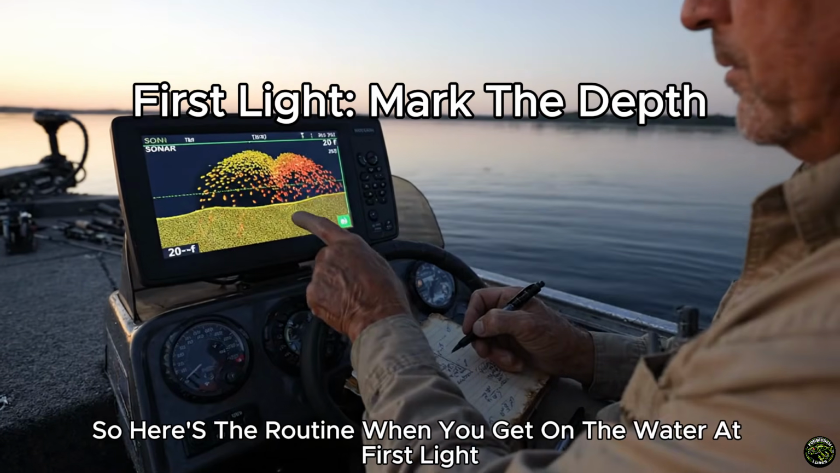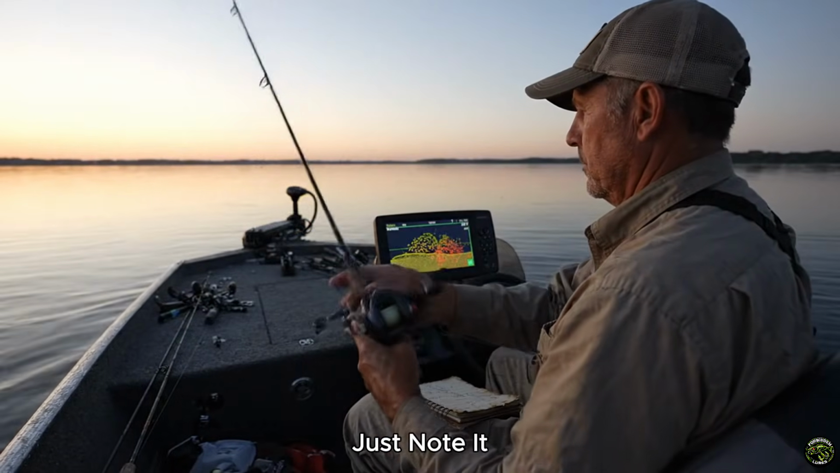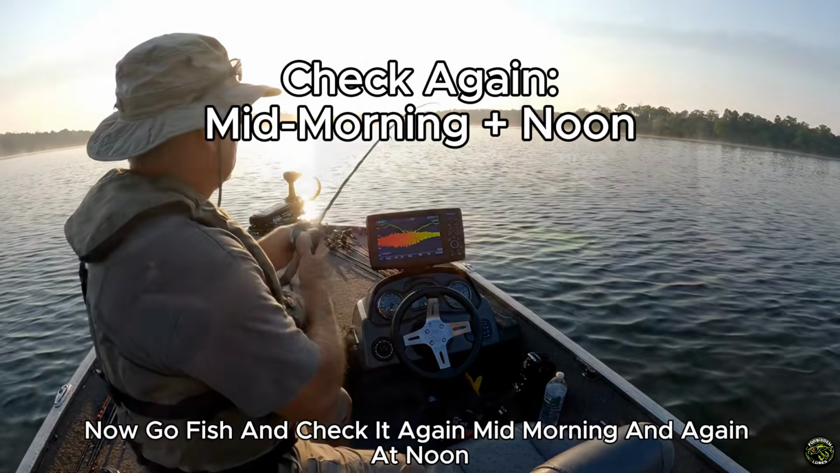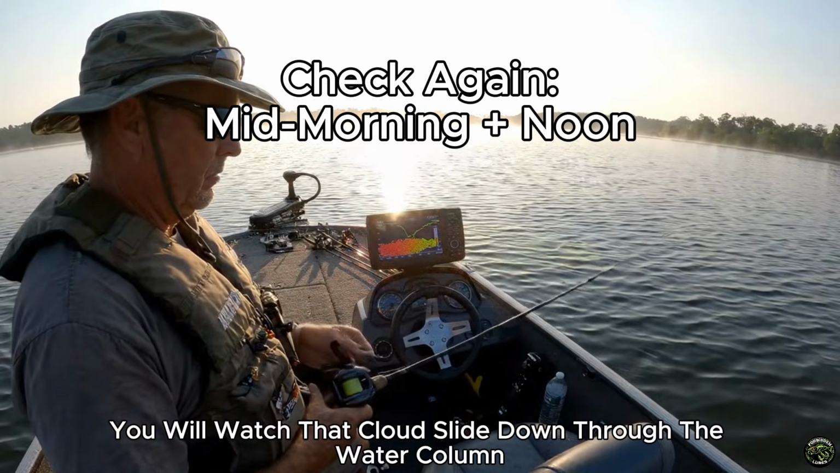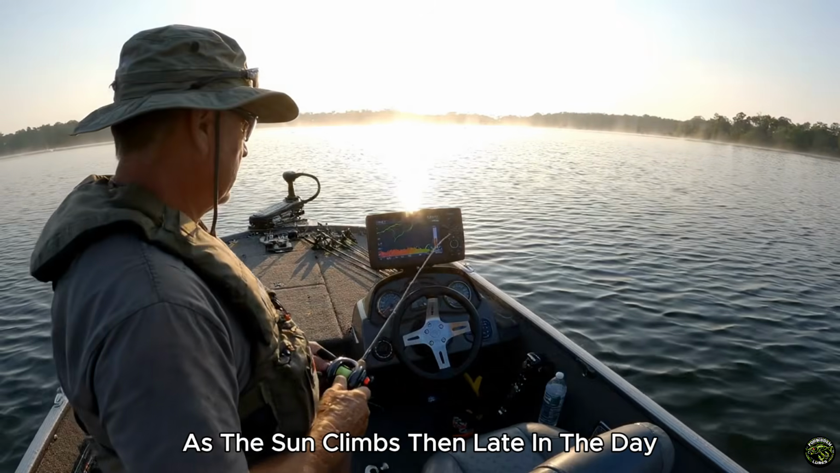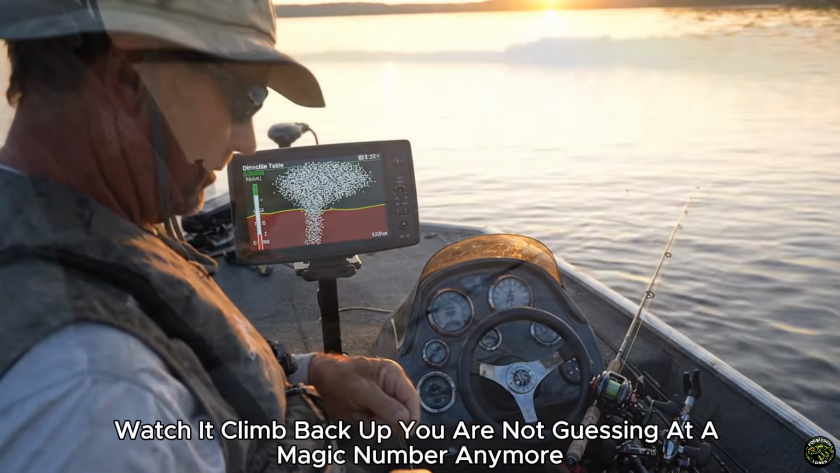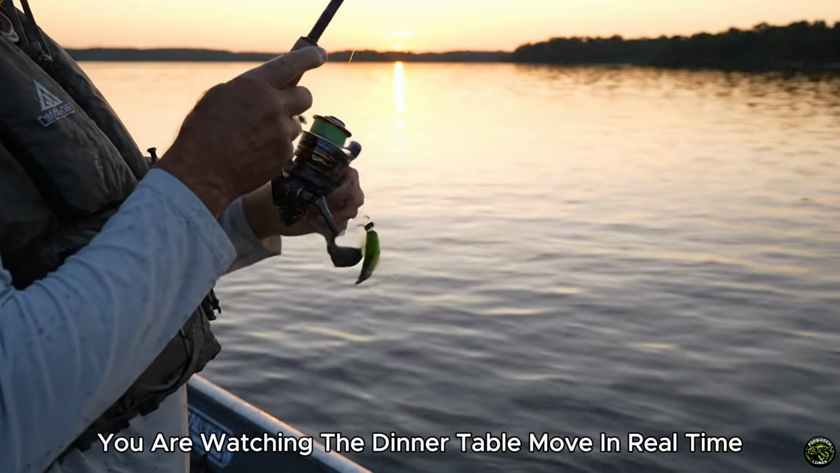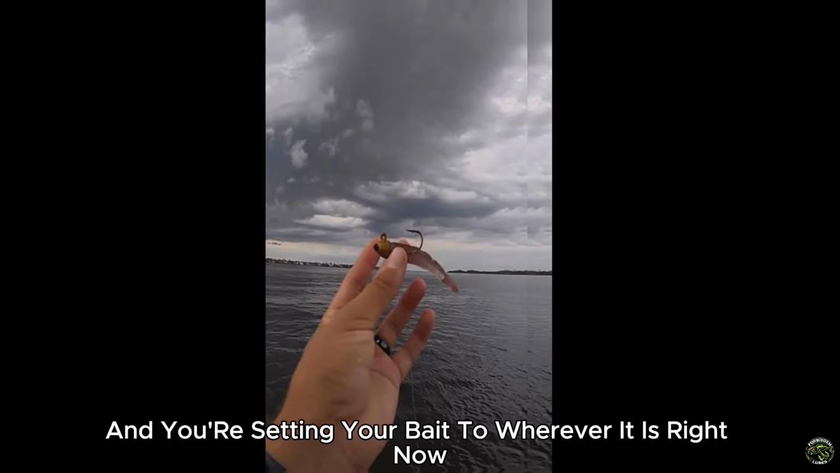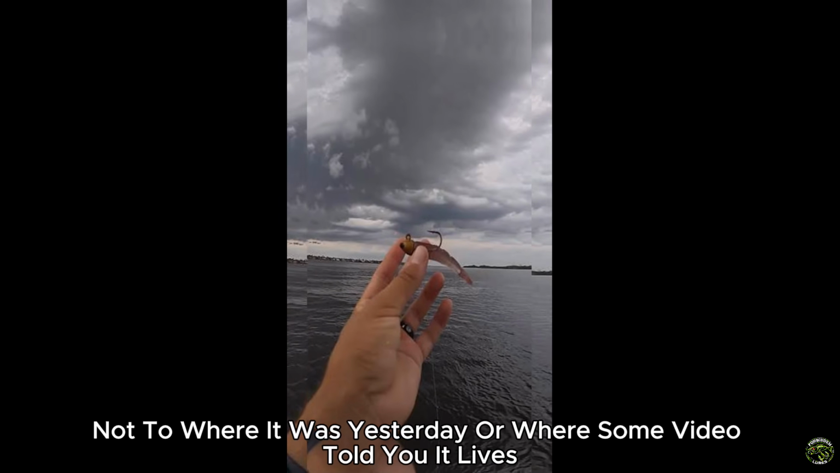So here's the routine. When you get on the water at first light, mark the depth of the bait. Just note it. Now go fish, and check it again mid-morning and again at noon. You will watch that cloud slide down through the water column as the sun climbs. Then, late in the day, watch it climb back up. You are not guessing at a magic number anymore. You are watching the dinner table move in real time, and you're setting your bait to wherever it is right now, not to where it was yesterday, or where some video told you it lives.